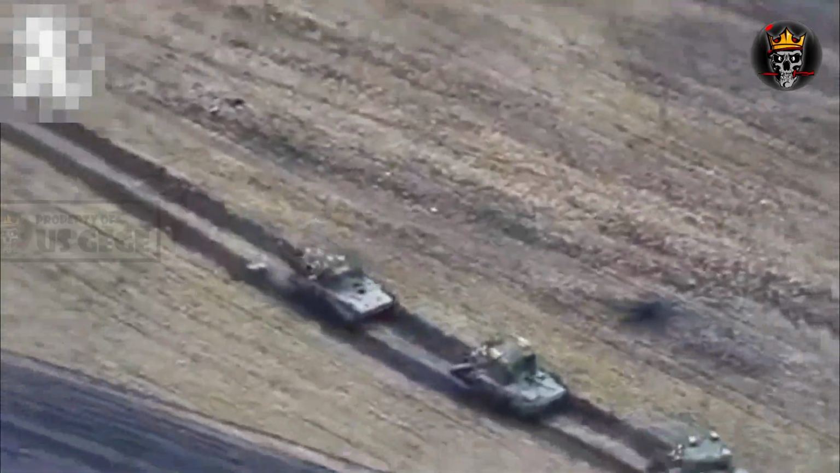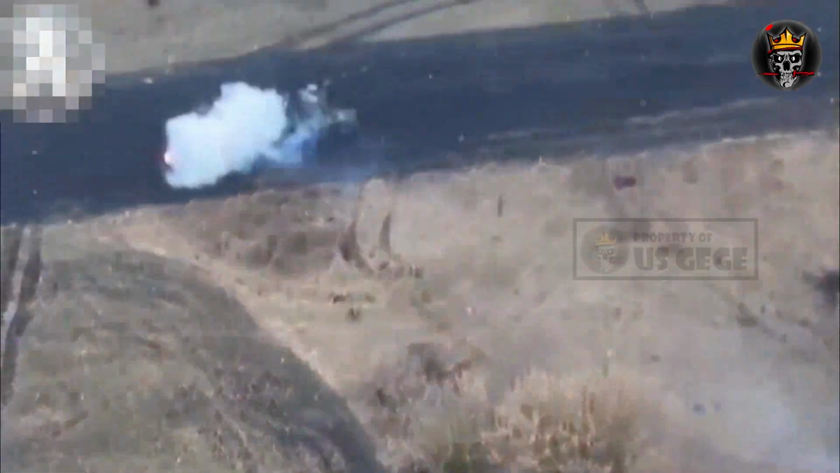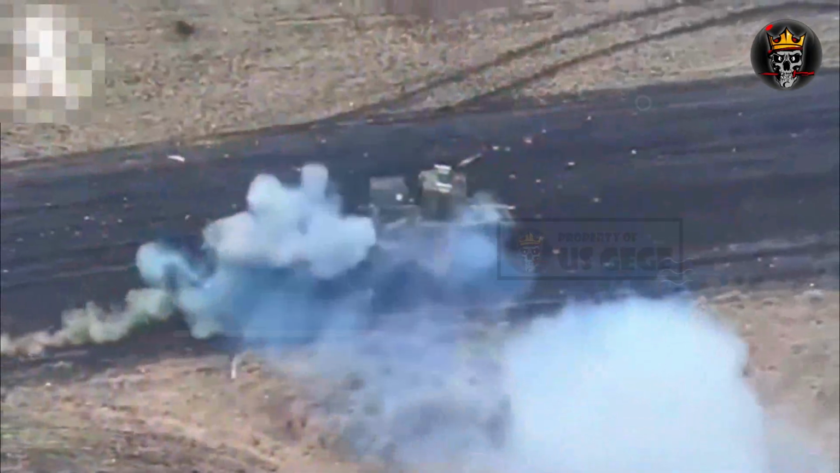Every day the war, Russia's wider war on Ukraine, grinds on, the Russians will have fewer armored vehicles and will rely more on compact cars to carry troops into battle.